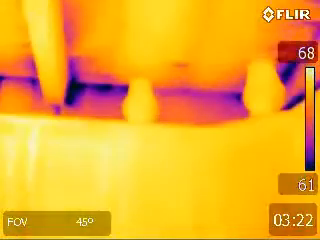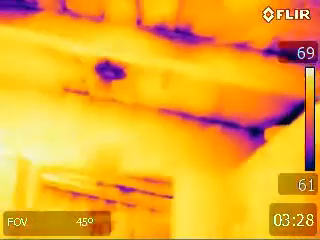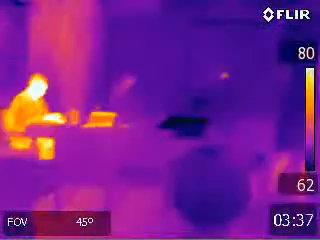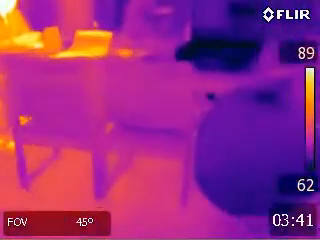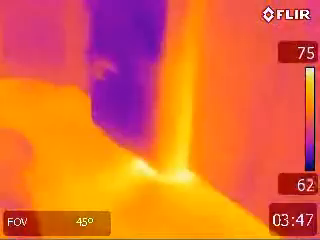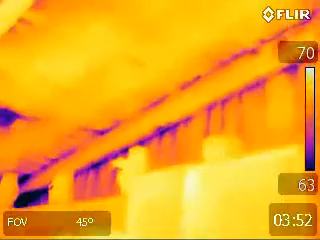The typical return on investment for air sealing is about 2 years. So whatever expense is involved with air sealing this home, the energy savings produced will pay for the mitigation within 1 or 2 years, typically. And that is an excellent return on investment.